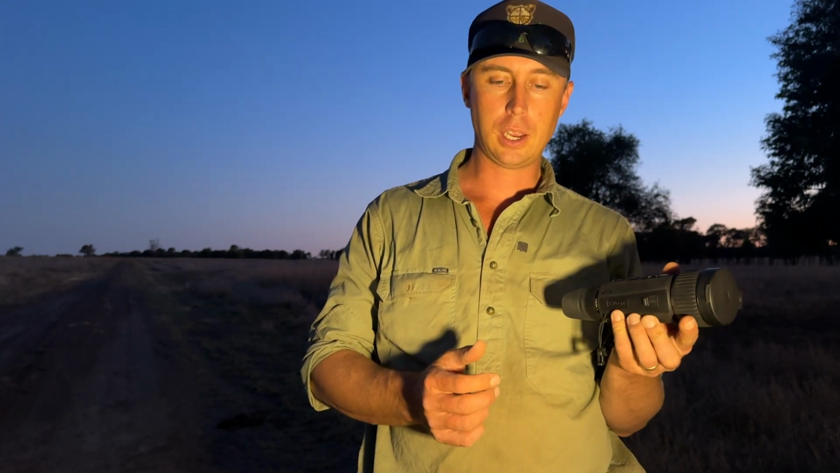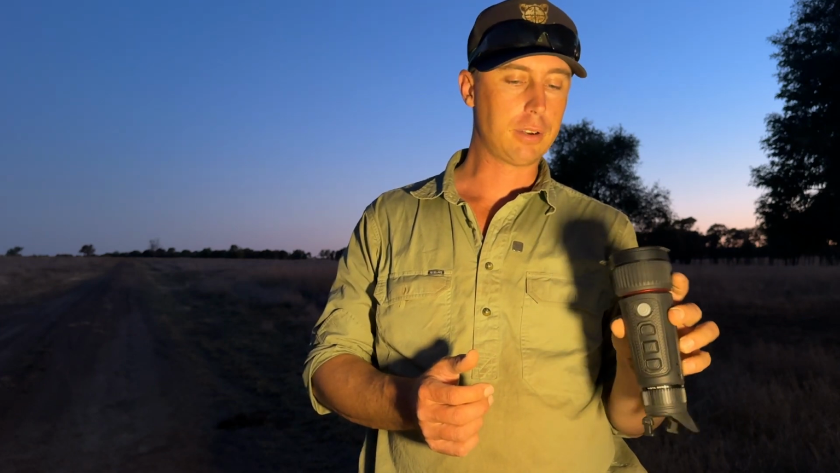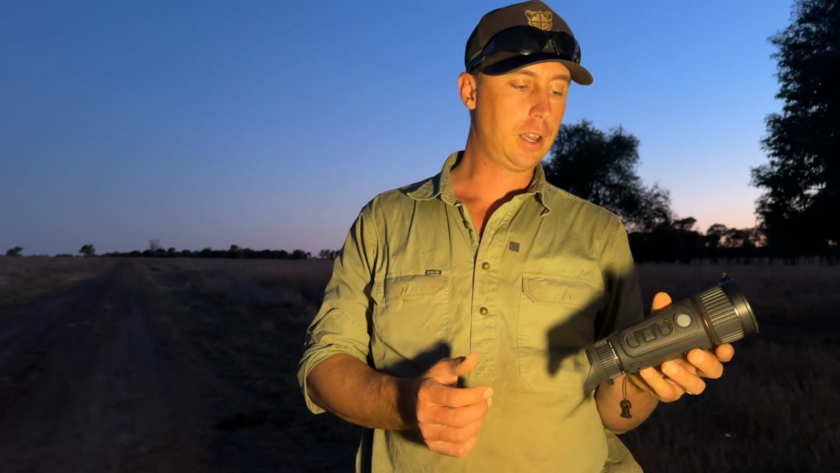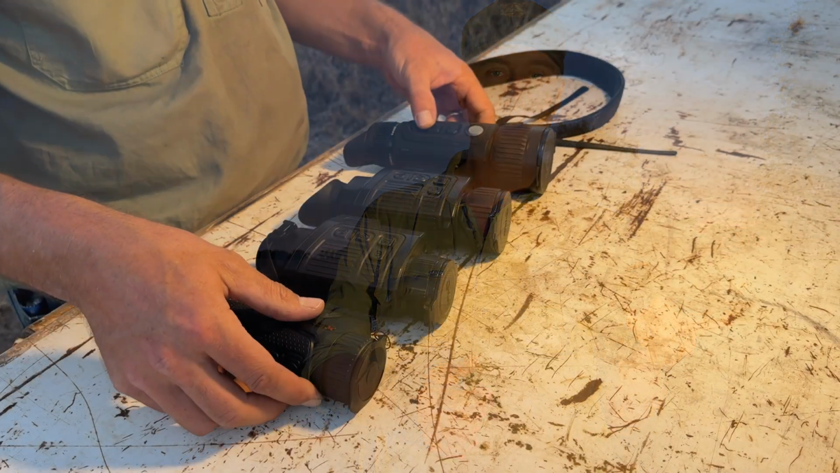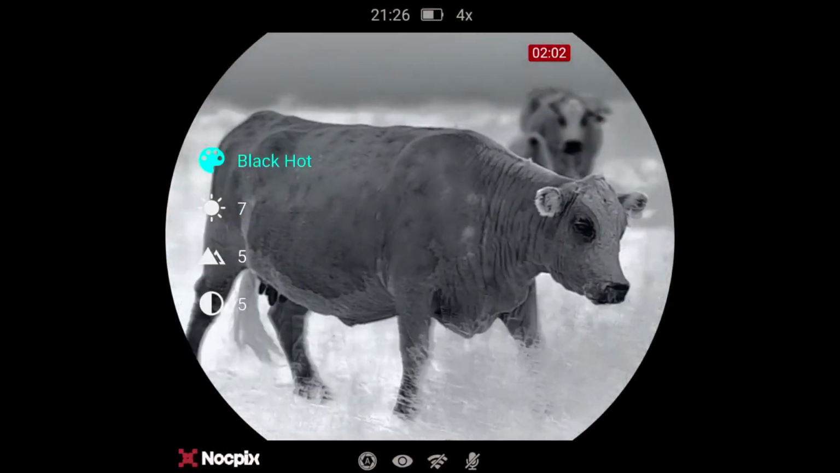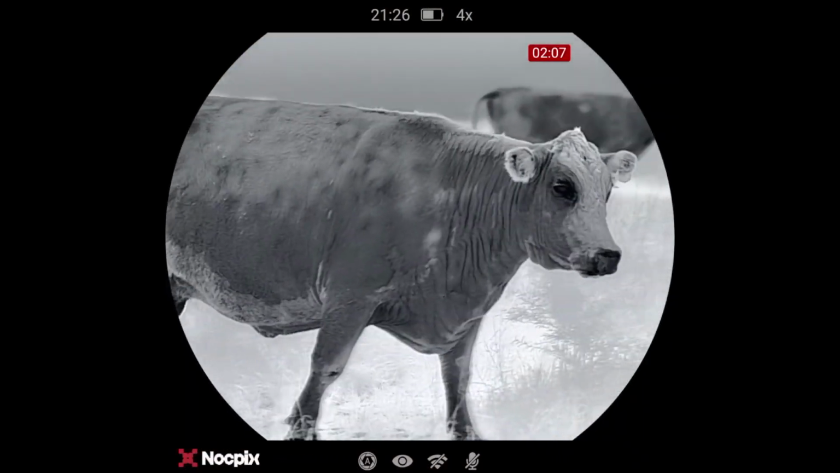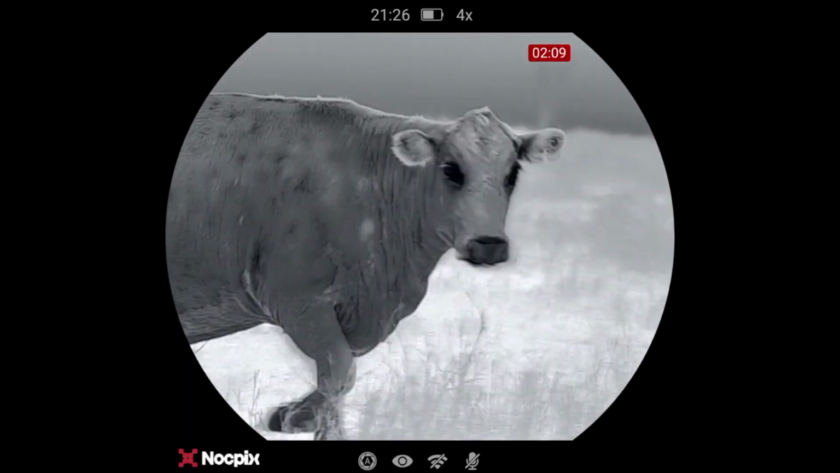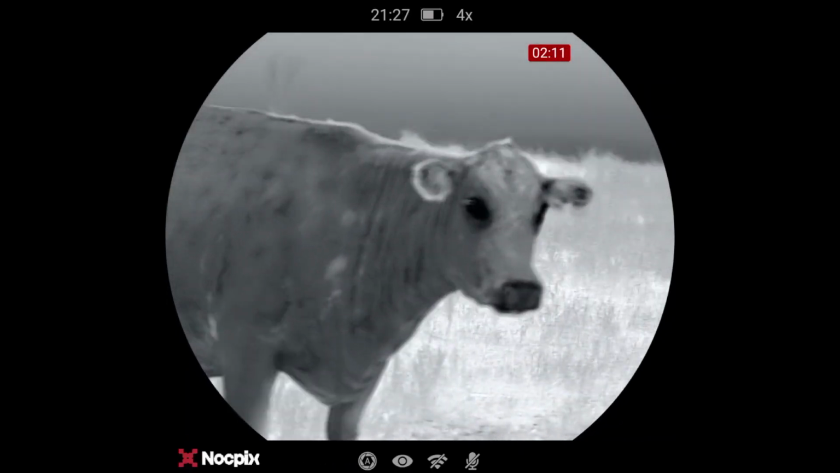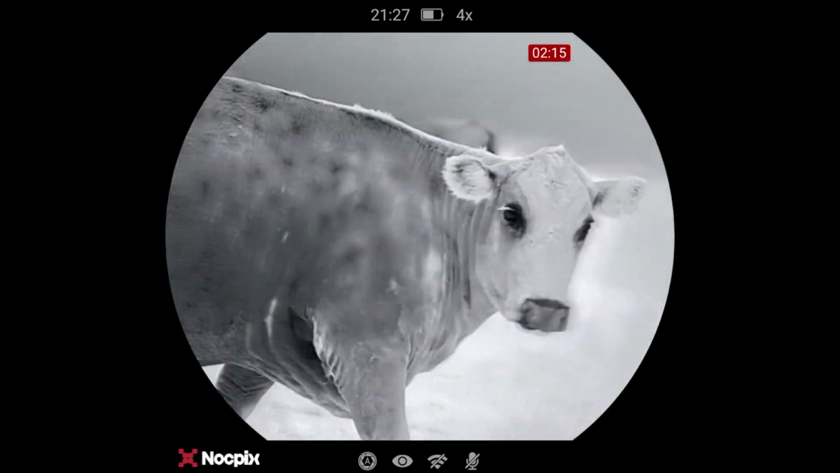A lot of people say, what's the best thermal for me? And I say, well, it's a big rabbit hole to go down, because everyone's got different uses, and you just sort of have to talk to someone, tell them what your use is, what you're mainly going to be using it for, and they can help you decide which is the best unit for you. It may not even be this brand, it may be a different brand, but whatever suits you best, that's what you need to buy.